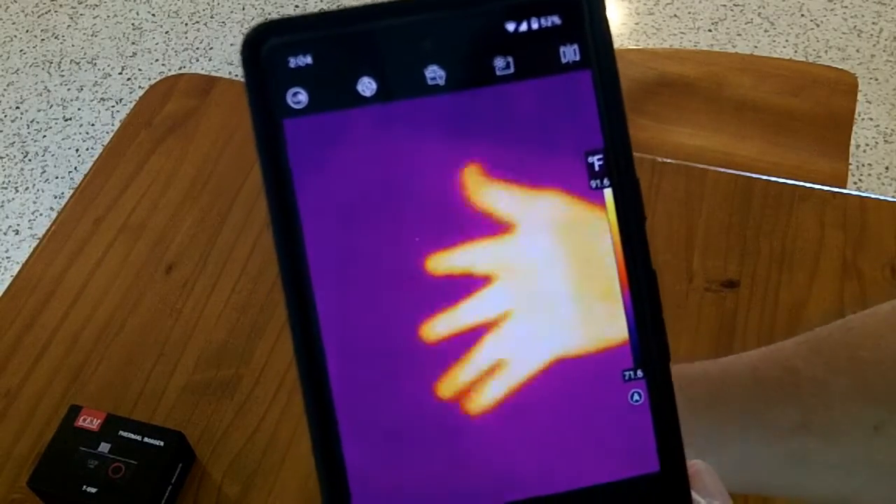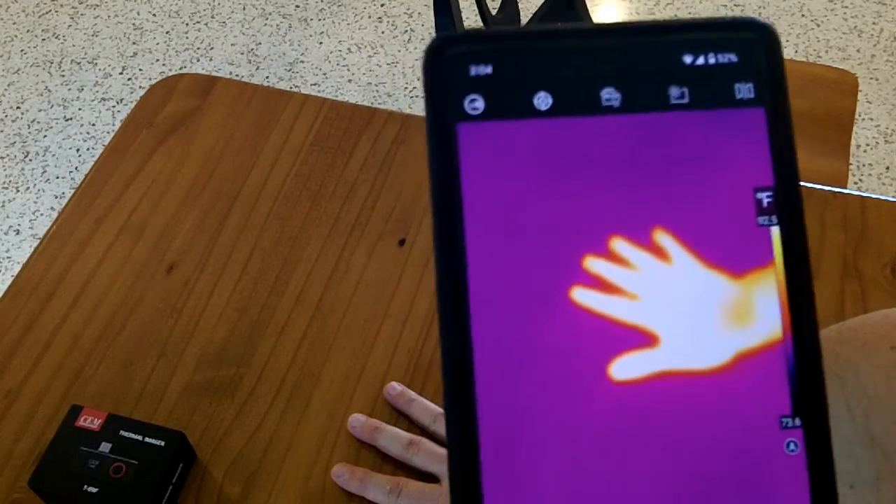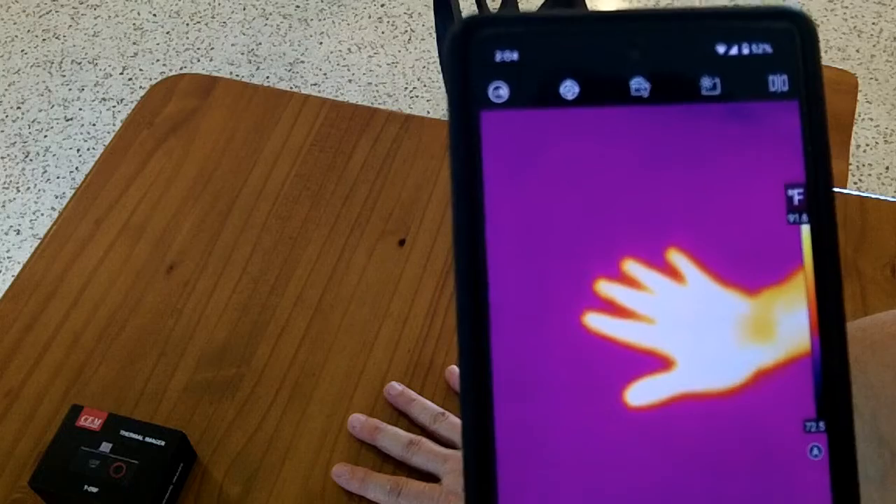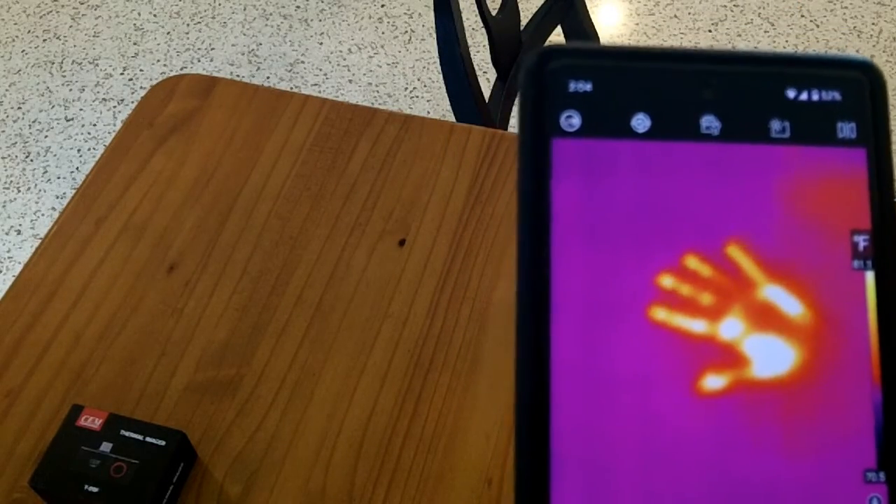Alright, so there you can see my hand waving around. I'm going to set my hand down on the table here, and I'm heating up the table a little bit. When I lift my hand off the table, you can clearly see the handprint.